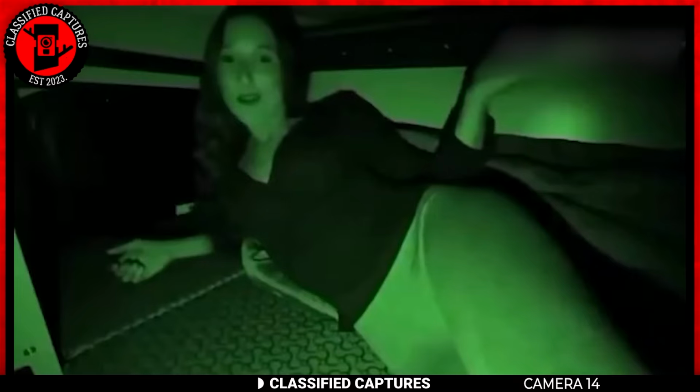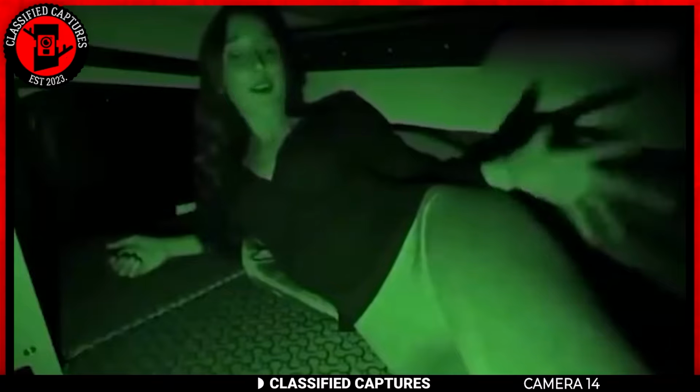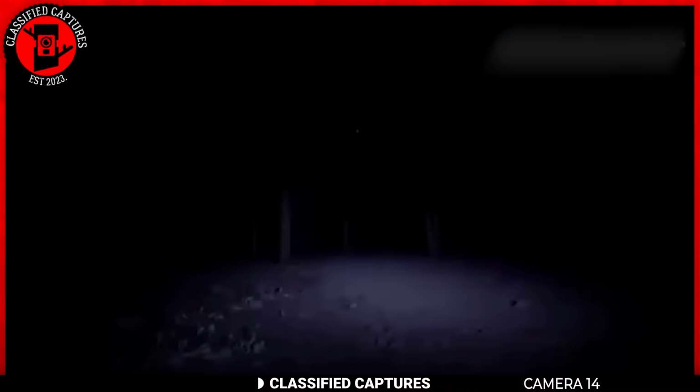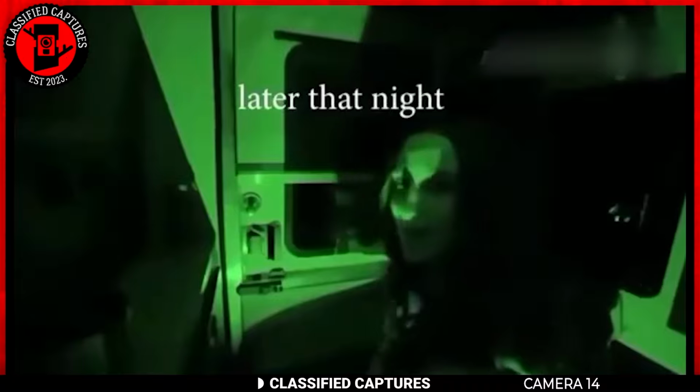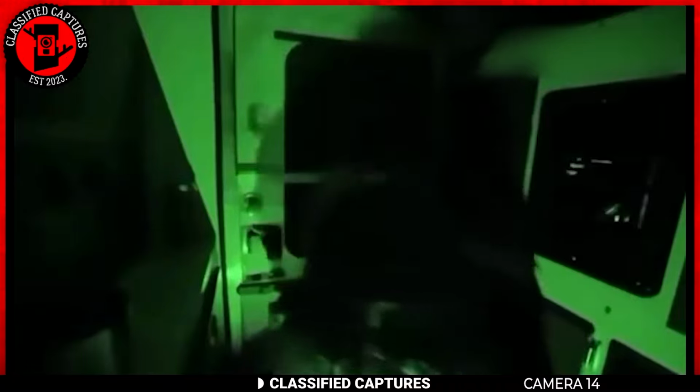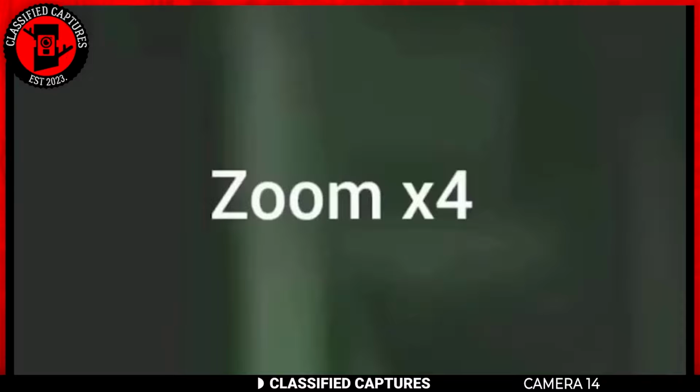Determined to capture whatever it was, she set up a camera to film through the night. Hours passed until, late into the night, she finally caught something on film. There, a dark figure, barely visible, moving behind a tree. The camera quality wasn't great, but there was clearly something large shifting through the trees. So what do you think this could be? A Bigfoot, some animal, or maybe something entirely unexpected?